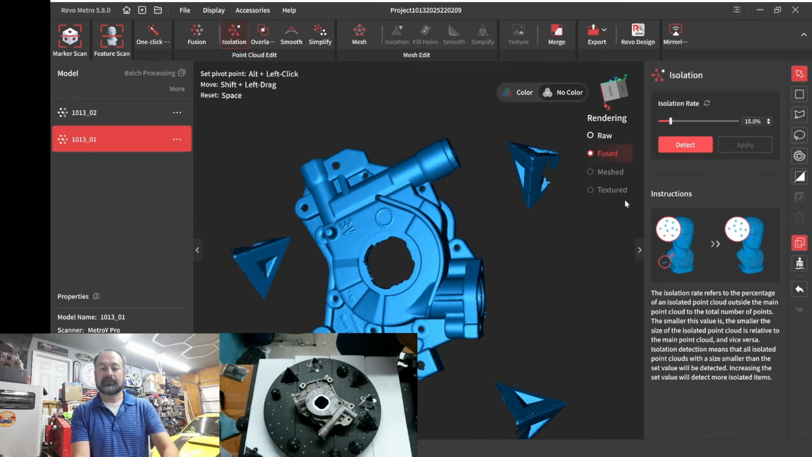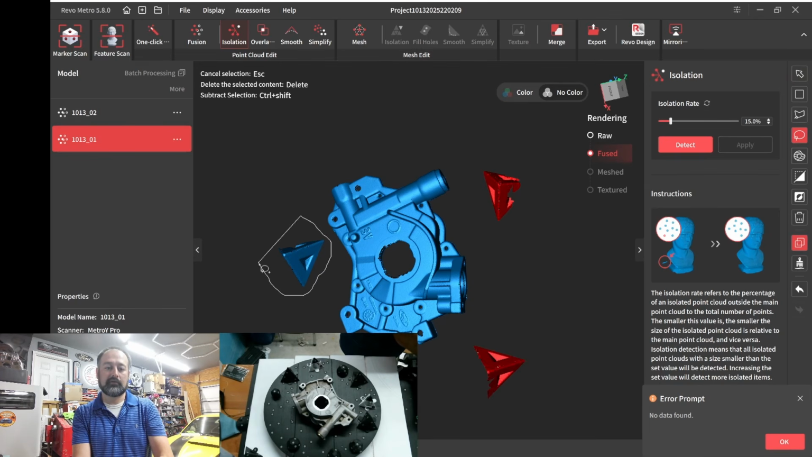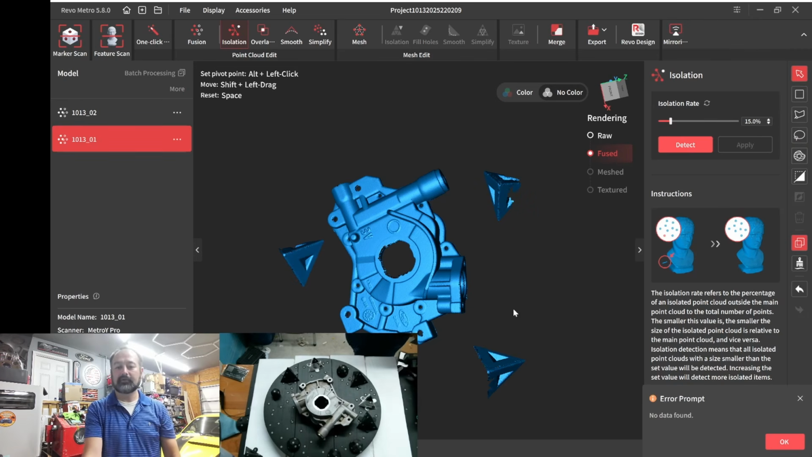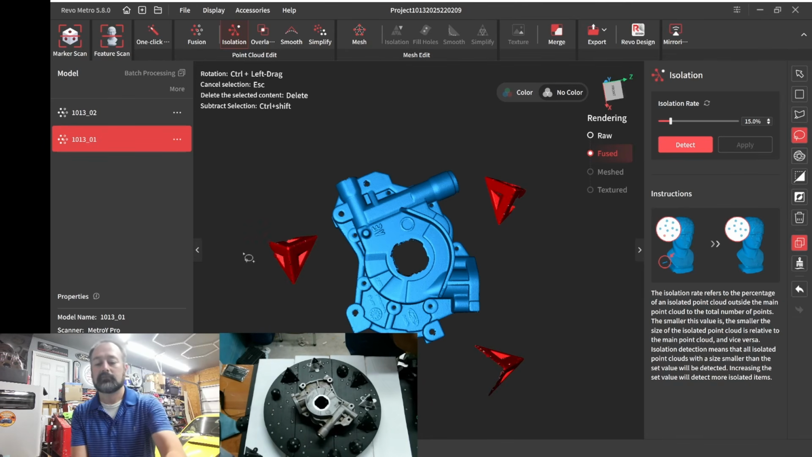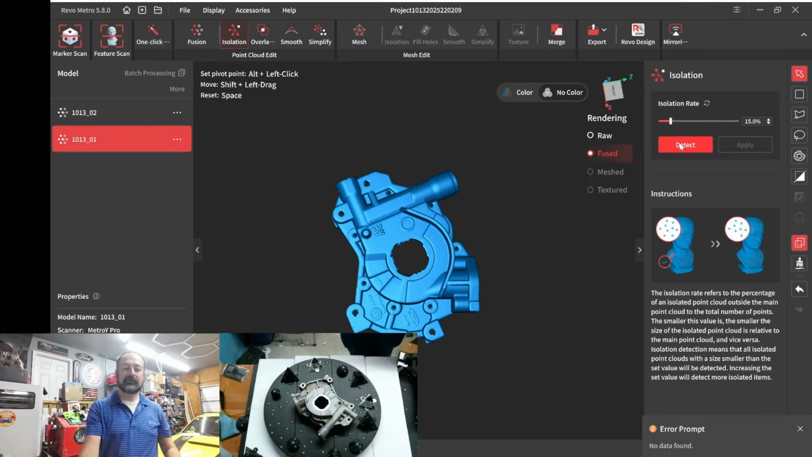Do it again. It should pick up those other guys. It did not, so I'm going to do that, that, and I'm going as fast as I can. If I was taking my time, I would probably look over. Oh, sorry, I screwed up. I was supposed to hit delete. Okay. Hit delete. Okay, do isolation one more time and make sure I don't have any floaters.